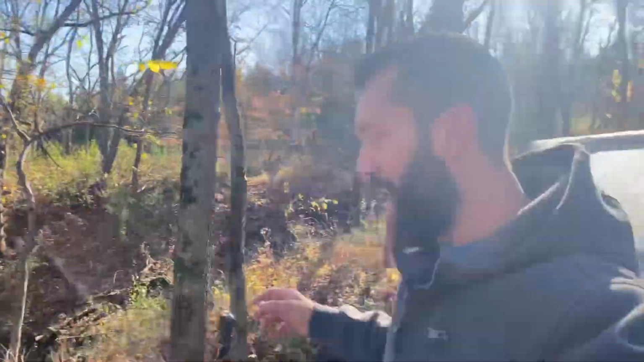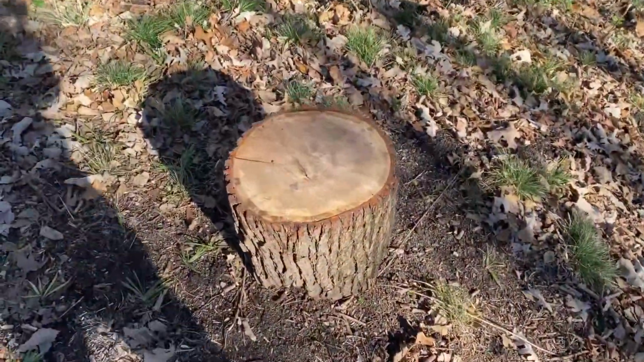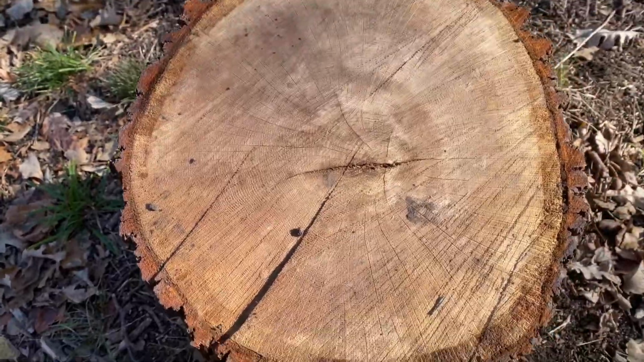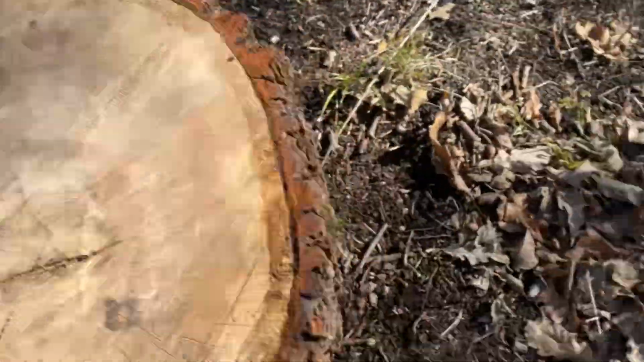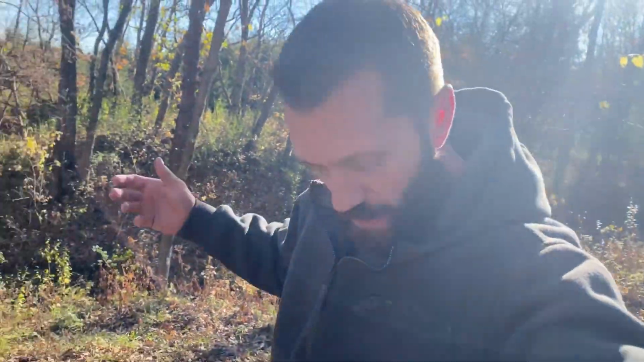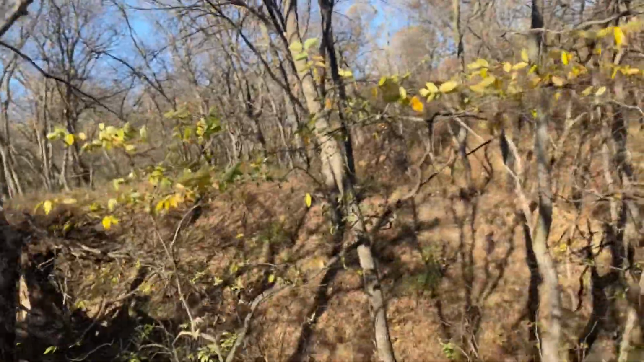All right, we have arrived at the supper location. Stump is pretty much cleaned off. There is nothing left anywhere. But when you have coons and possums just going to town, they're not gonna leave too many crumbs behind. But camera's still up, looking good.